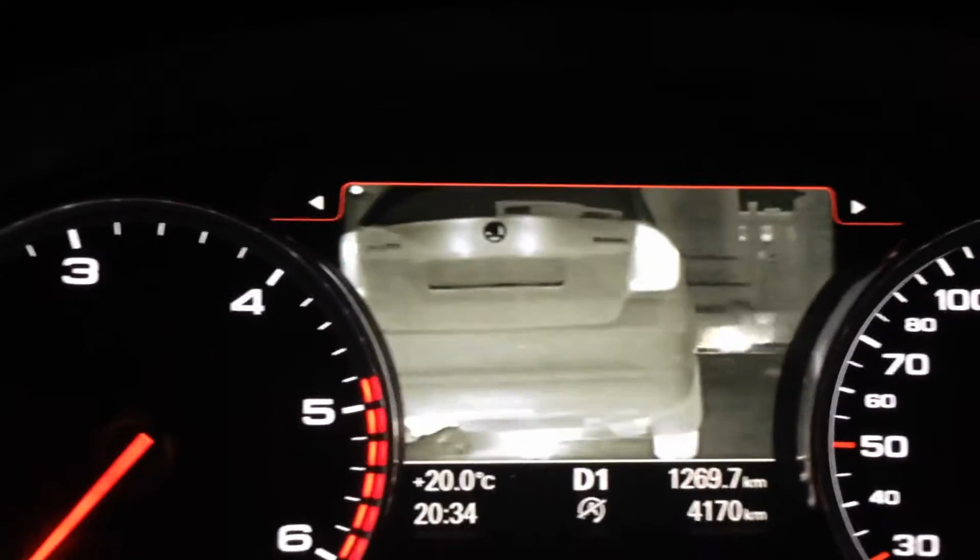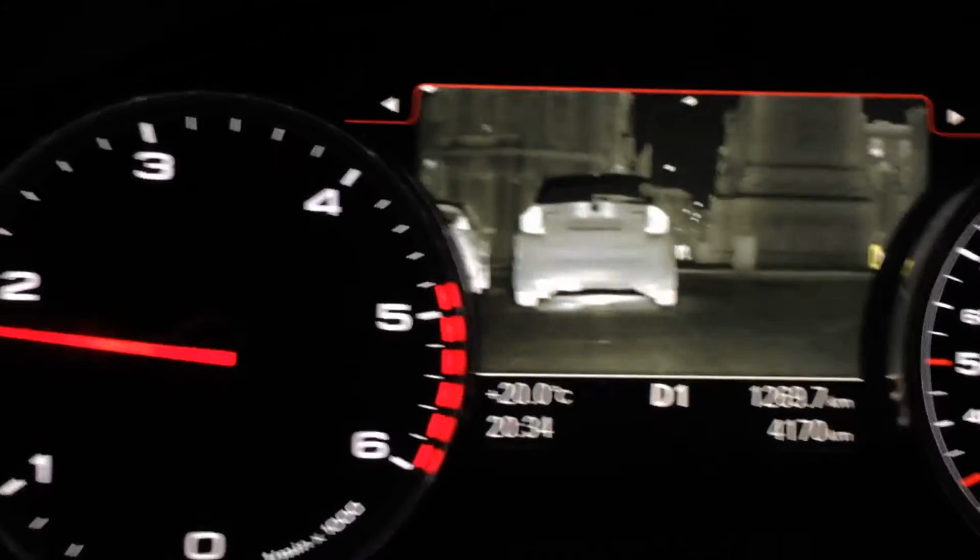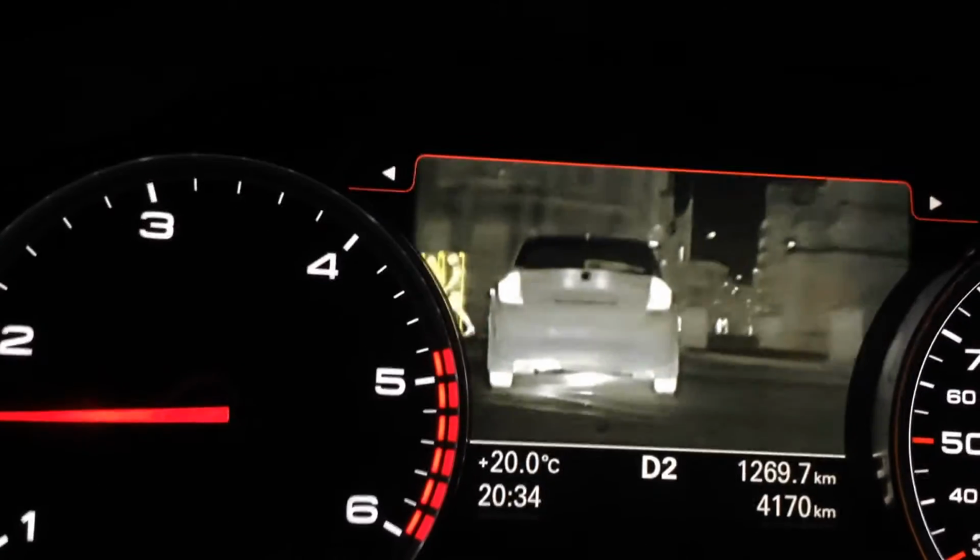I'll just move this camera for a second. Up there at the edge of the bonnet, there's 0 kilometers an hour. I'm not quite sure if that's focusing, but that's obviously because I'm stopped. It says 0 kilometers an hour. That is a head-up display. It's this thing here, and that projects onto the windscreen. It makes it look like it's further away than it is.